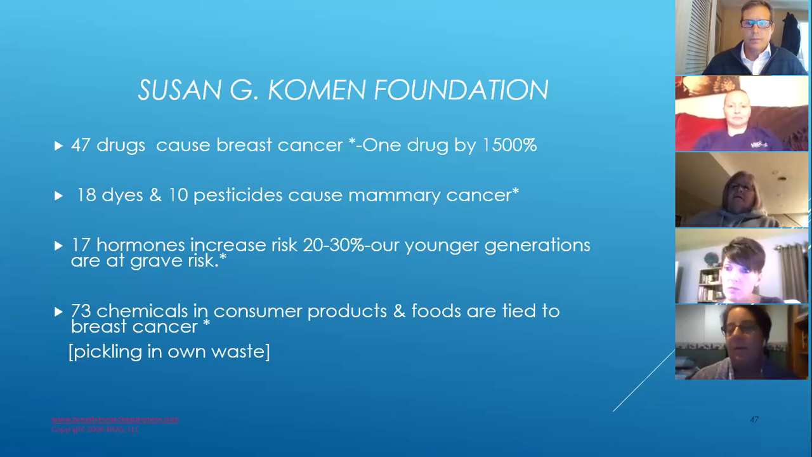So as far as frequency of getting the scan, if you do have a history, I have a history with melanoma. So I was advised that it's not beneficial to get it any sooner than just once every 6 months. Do you feel like that's true?